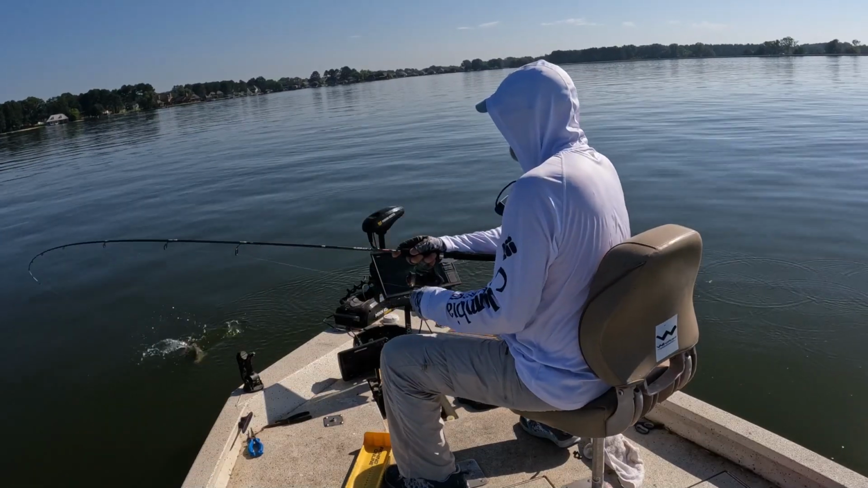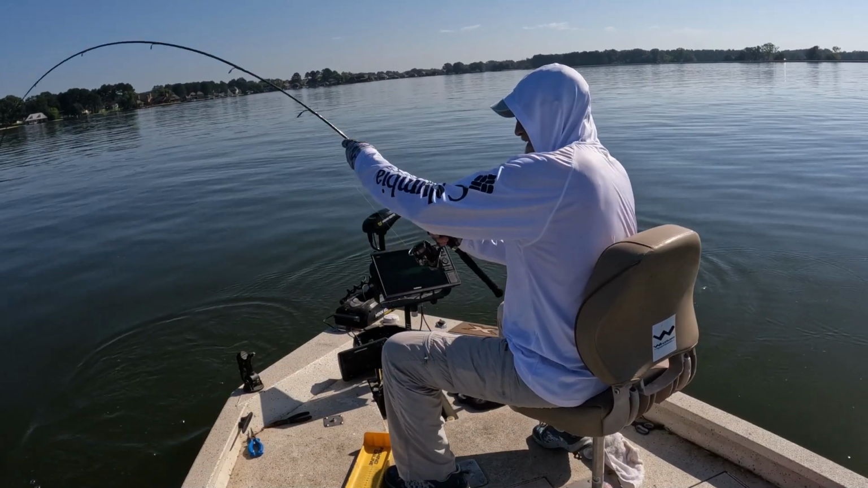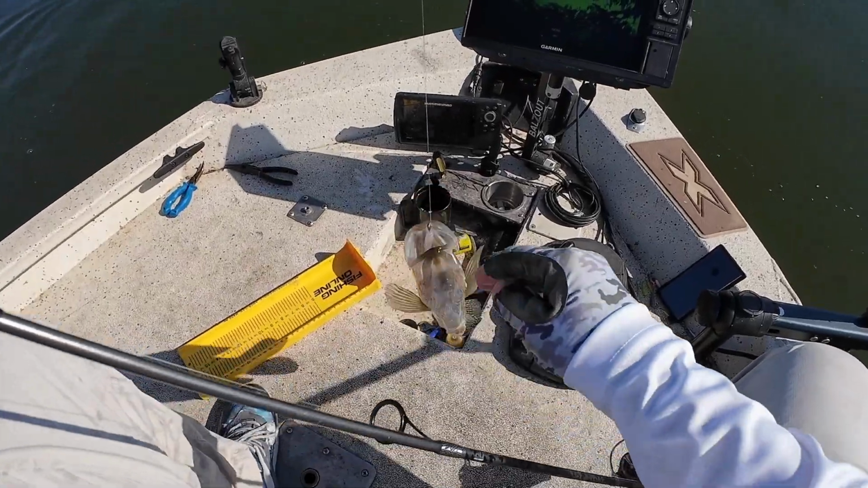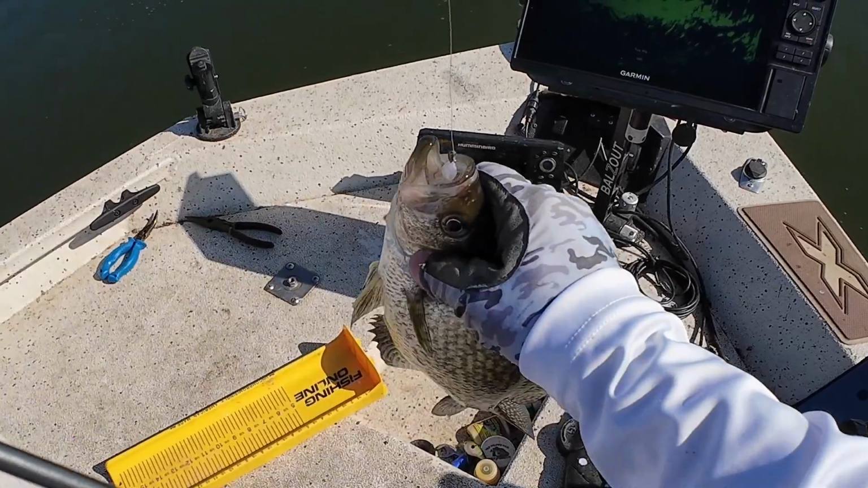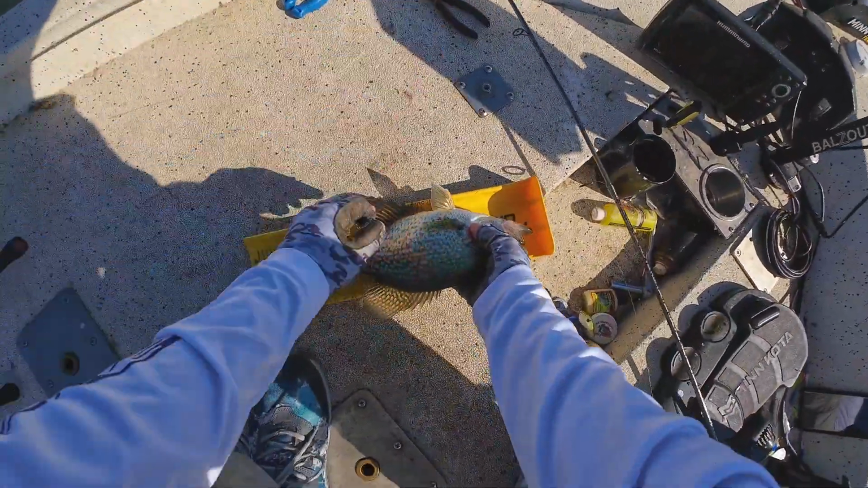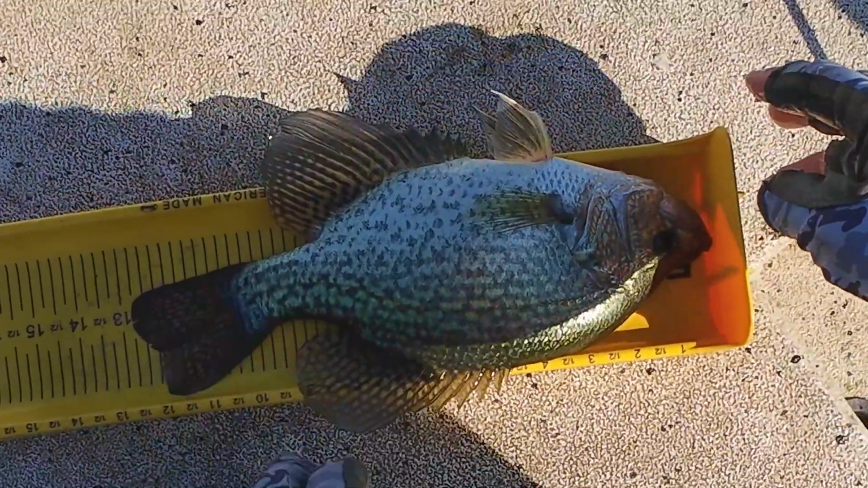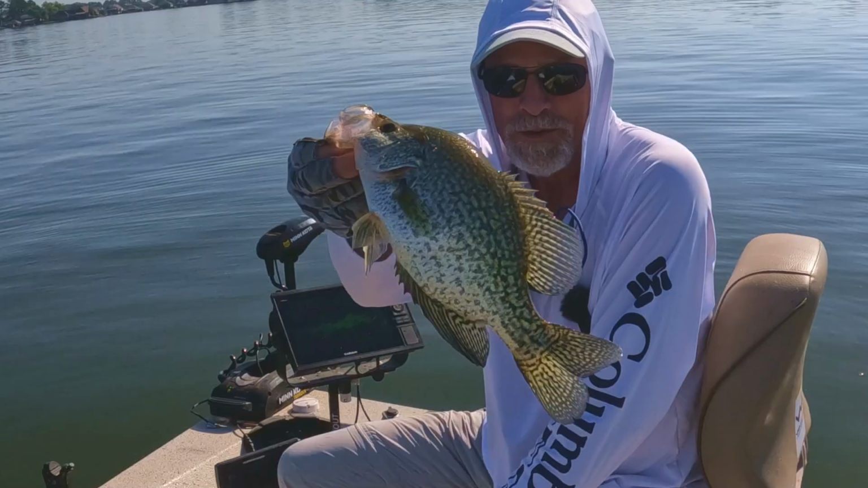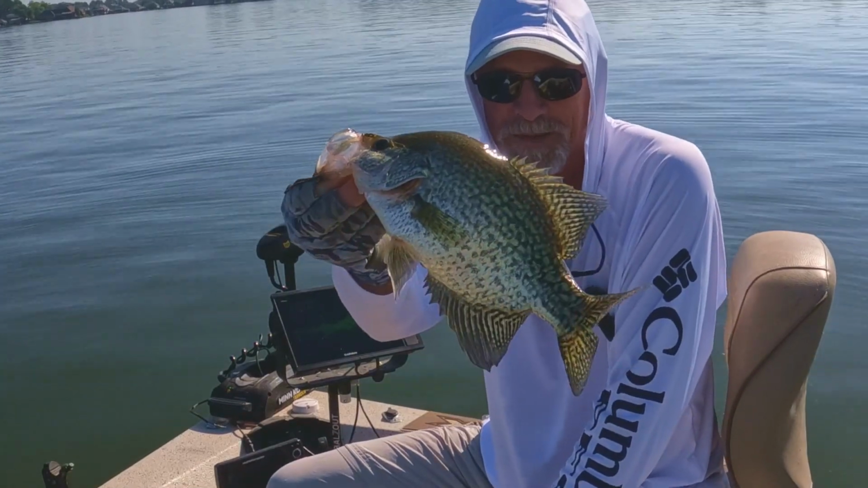Good Lord have mercy. Came up out of that brush. Easy. That's a good one right there. He's 12 3/4. Almost 13-inch black crappie.